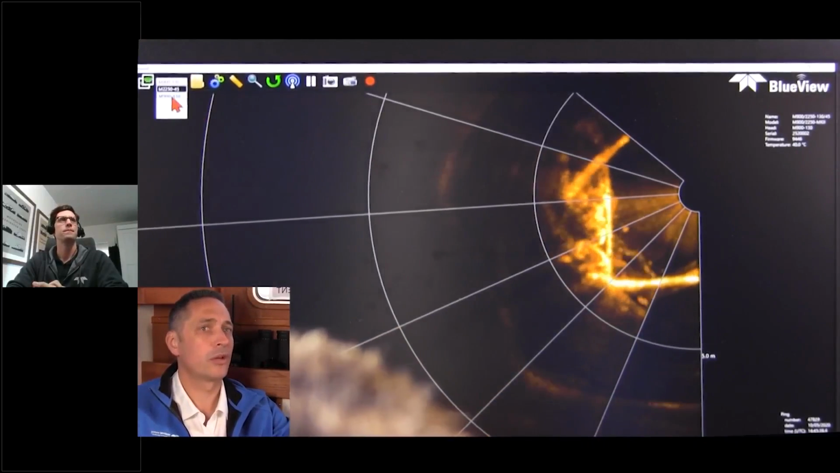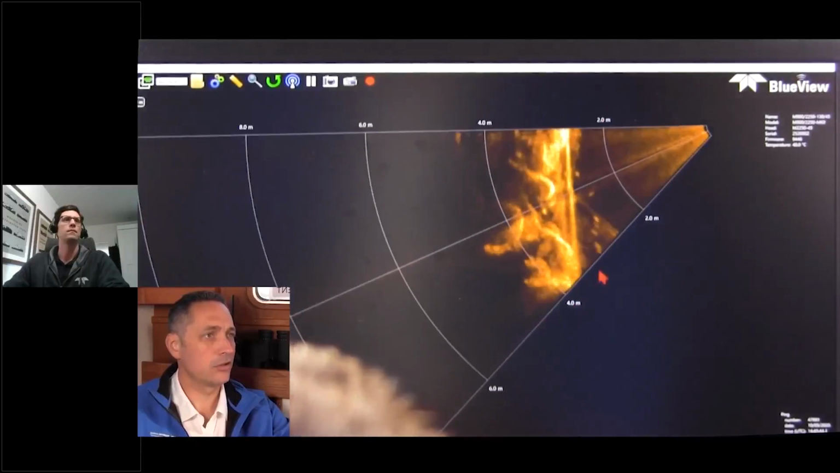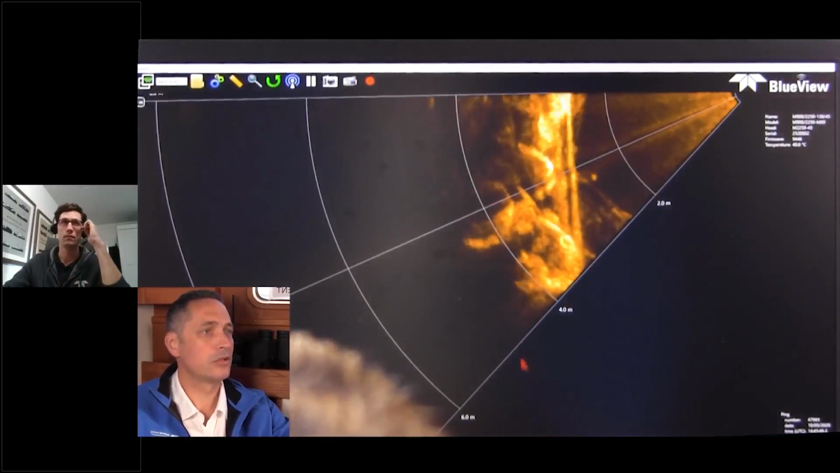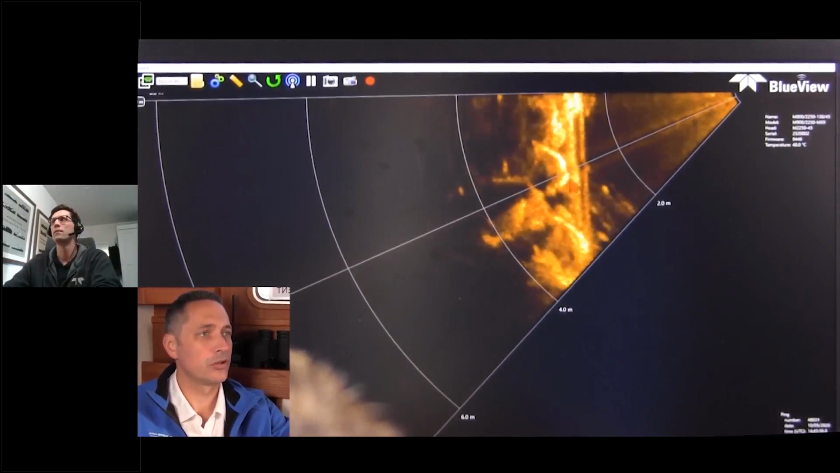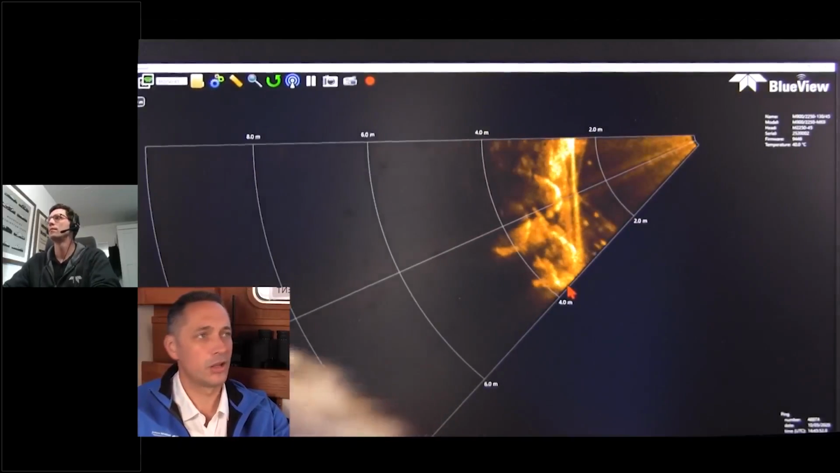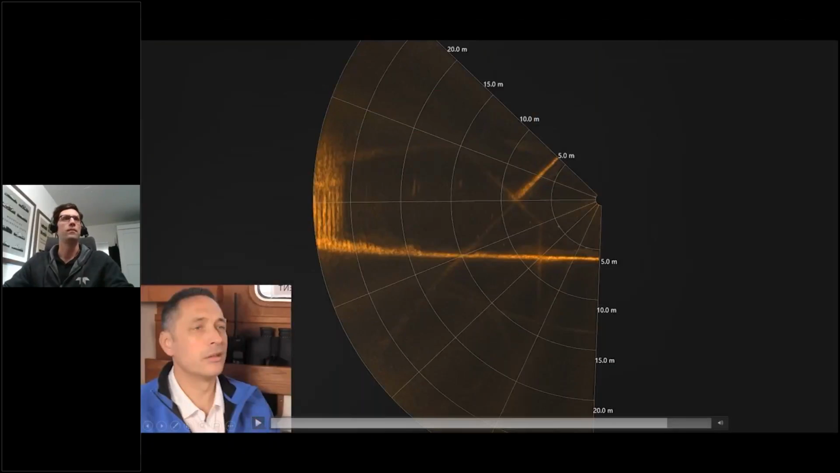If you go over to the 2 megahertz, once I get it back into context view here, the resolution is far superior and the structures are far clearer to see. You can see the boulders and the boulder detail here as well. So that's really fantastic, actually. So here I'll pause in there.